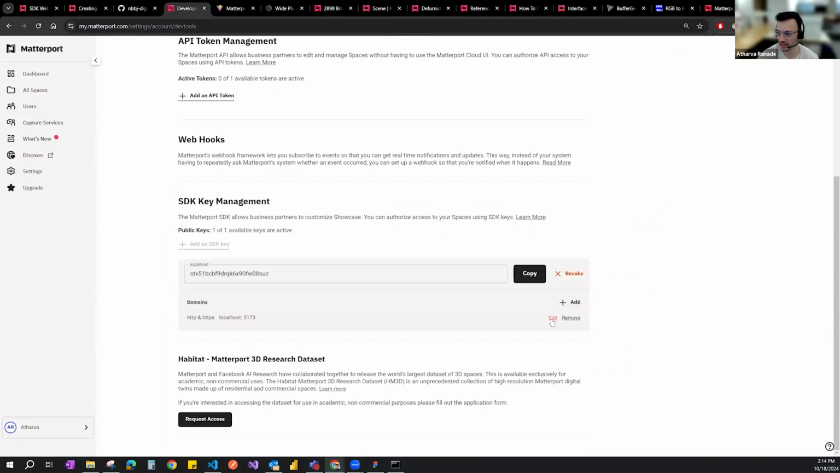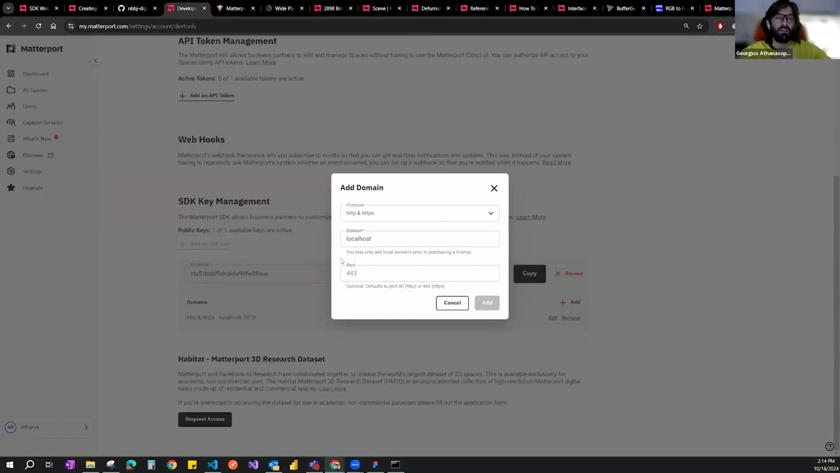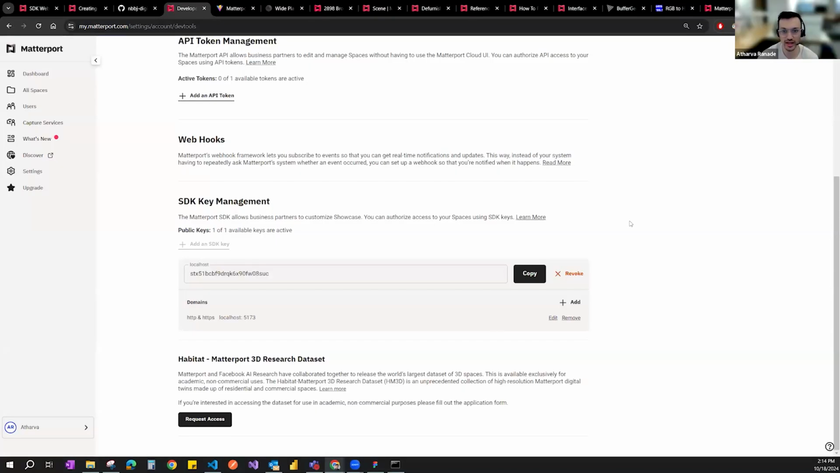If I go to the SDK, I cannot add another custom domain that I'm setting up. For that, you would need to purchase the base plan so that you can host this externally and send it out. The free plan only allows you to do localhost development.